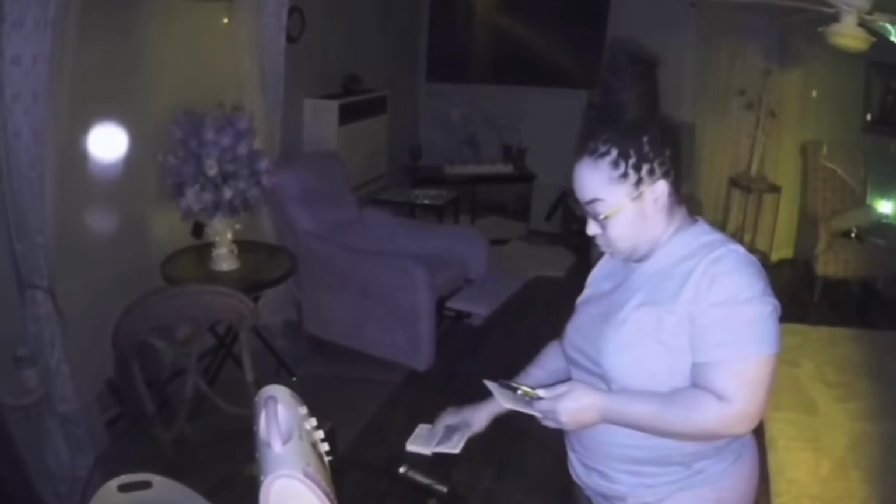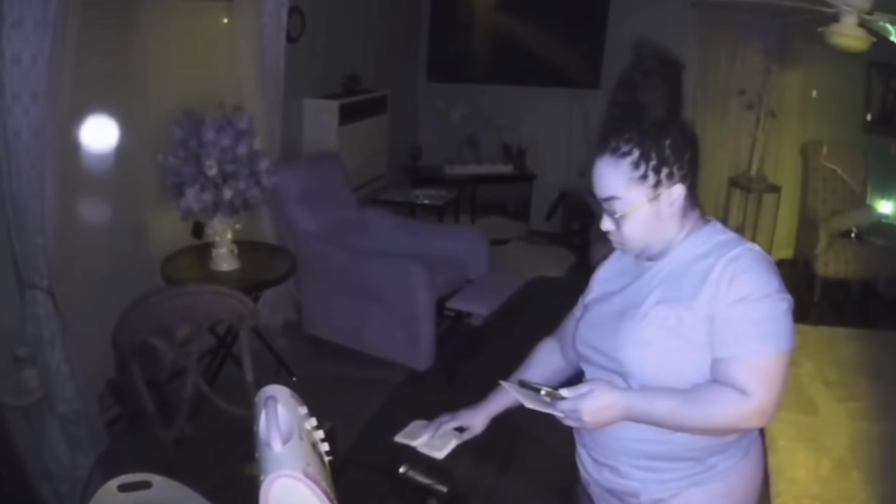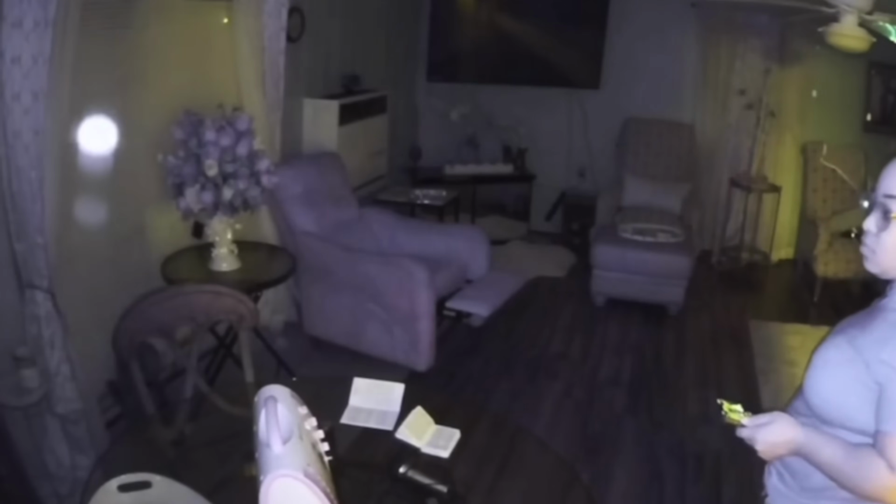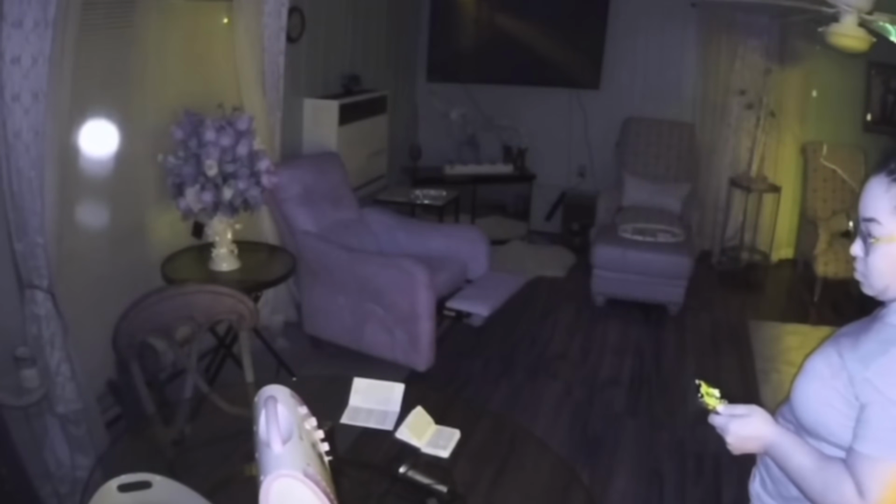The woman then eventually lays out Bibles on the table in an attempt to make whatever it is go away. And eventually it does go away, but the footage cuts off here. What do you guys think about this one? Is this just some weird camera glitch or anomaly? Or is it really something paranormal, an entity that haunts and hides within their home?